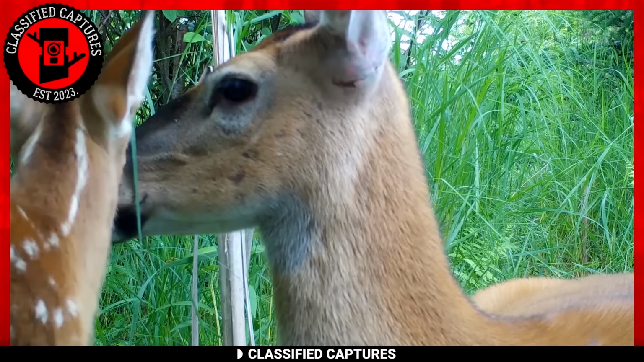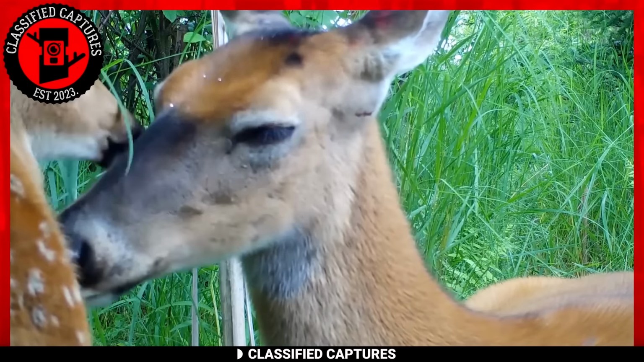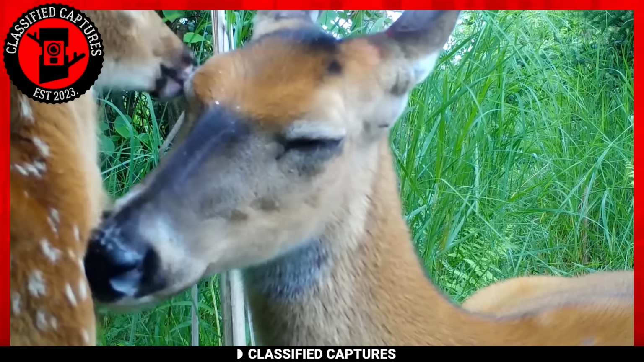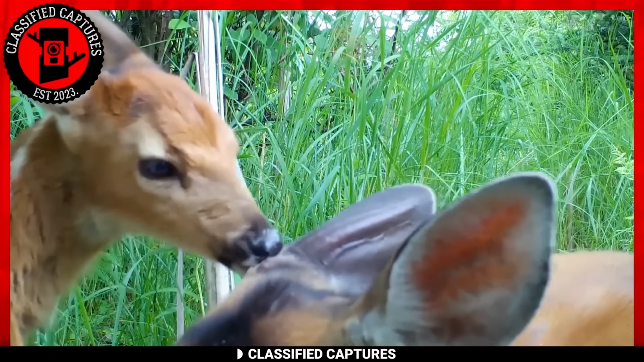Love is like a symphony that fills the world with joy and wonder, and in the heart of nature, two lovebirds have found each other, completely oblivious to the trail camera that captures their sweet moments. These deer are caught in the act of grooming each other, lost in their world of affection.